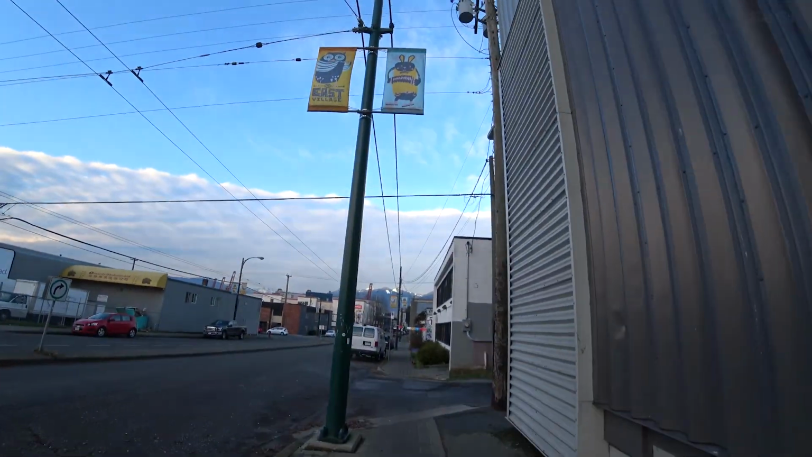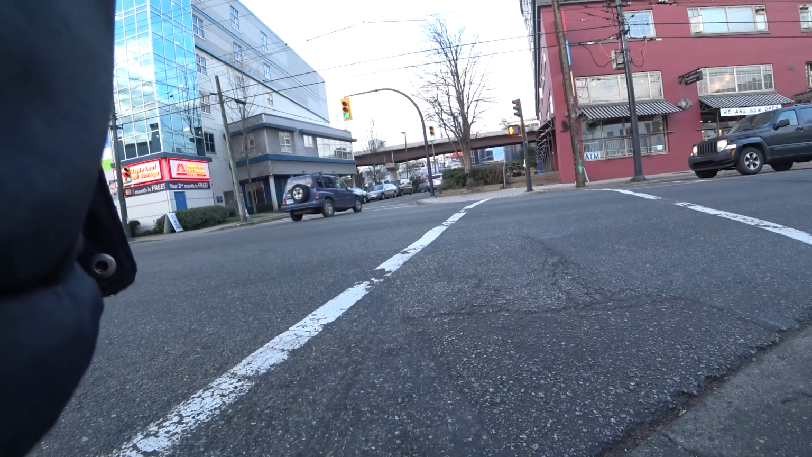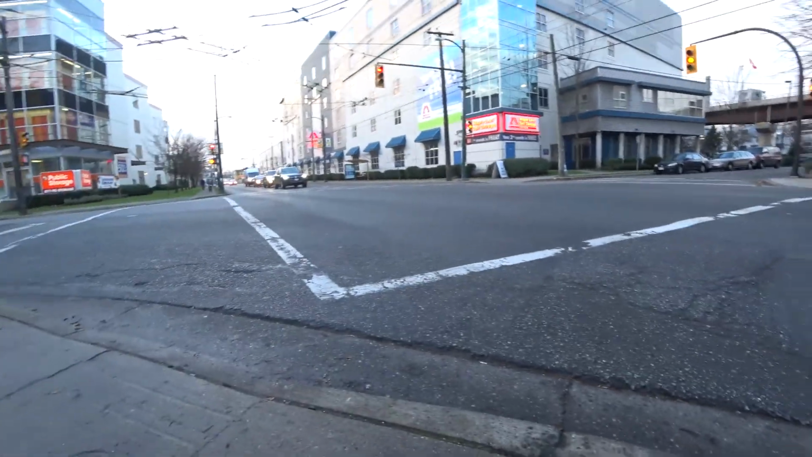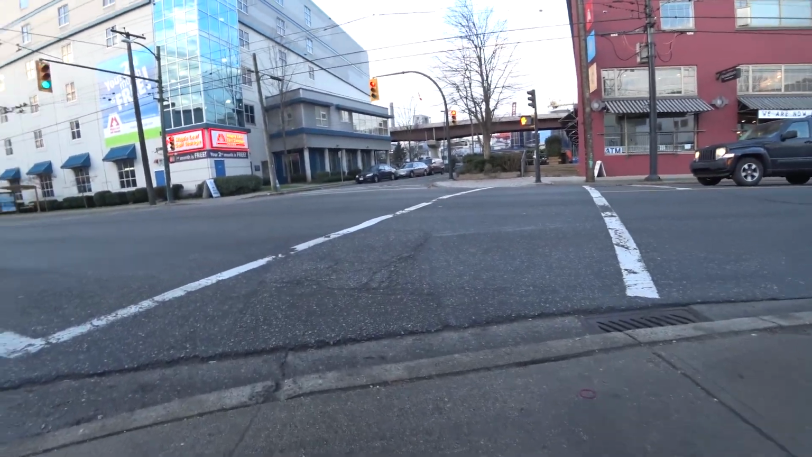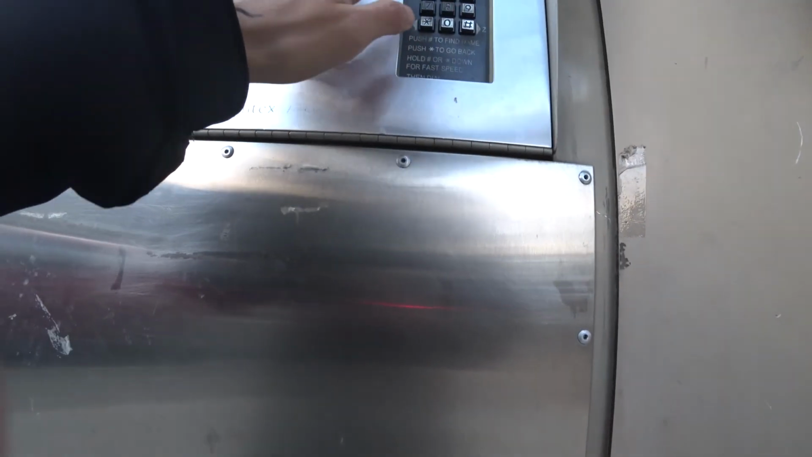You get such a different perspective of the mountains now that they have snow and everything.